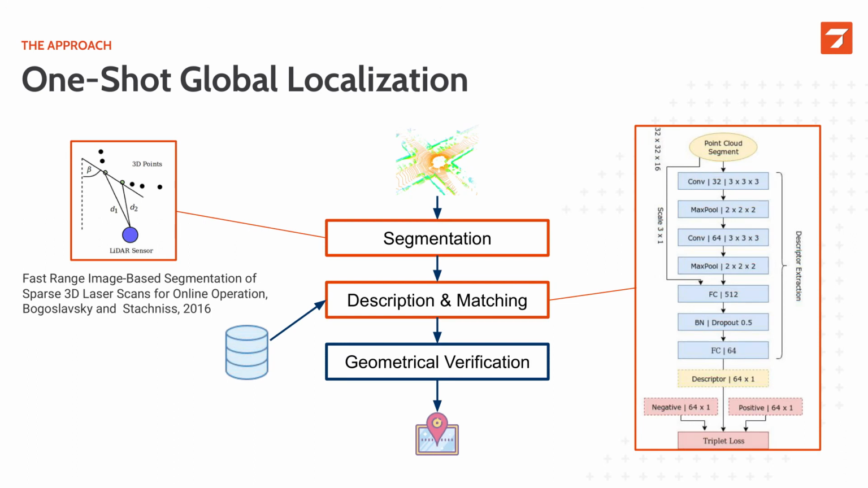This is an overview of the OneShot approach. So as I said, as an input, we have a sparse 3D point cloud. For the segmentation part, we used an algorithm presented by Bogoslavsky and Stachniss, which is based on the discontinuity of depth, which we perform directly on the range image to keep it efficient. On the description part, we use a CNN, which we adapted from the one of SegMap. And for the training, we have in this case considered a triplet loss and negative mining.